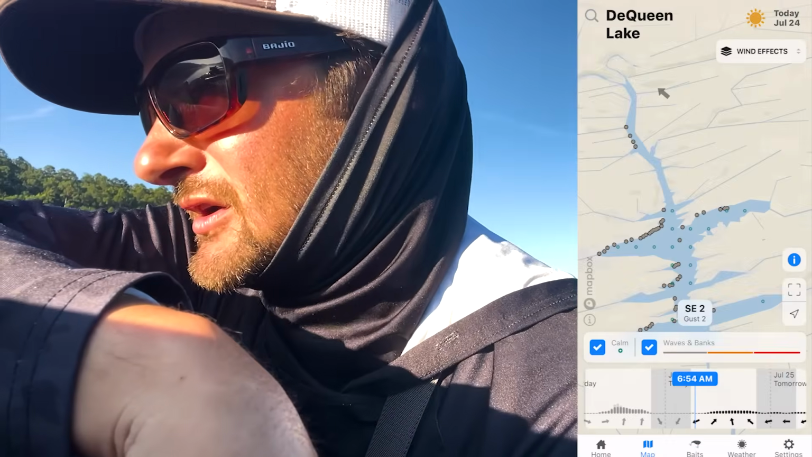And I'm going to eliminate half of this lake because half of it has a lot of timber, and I don't want to scratch the boat up. I don't want to scratch the Icon up. So we have a couple things.